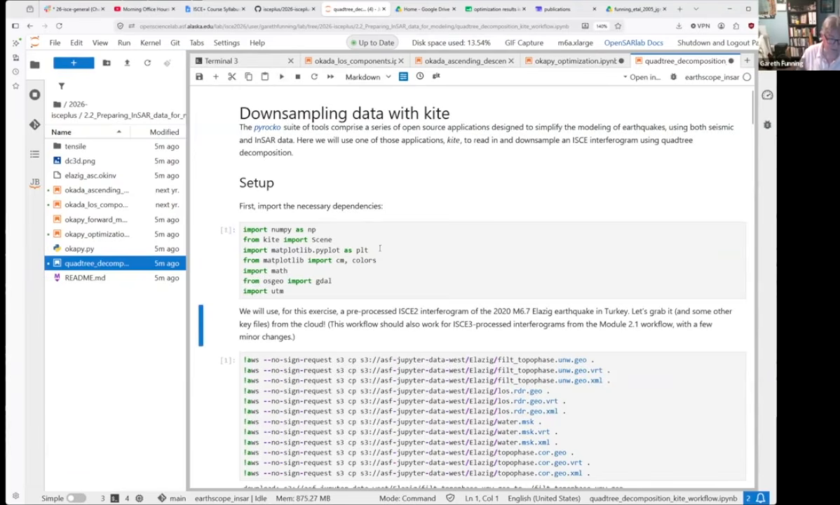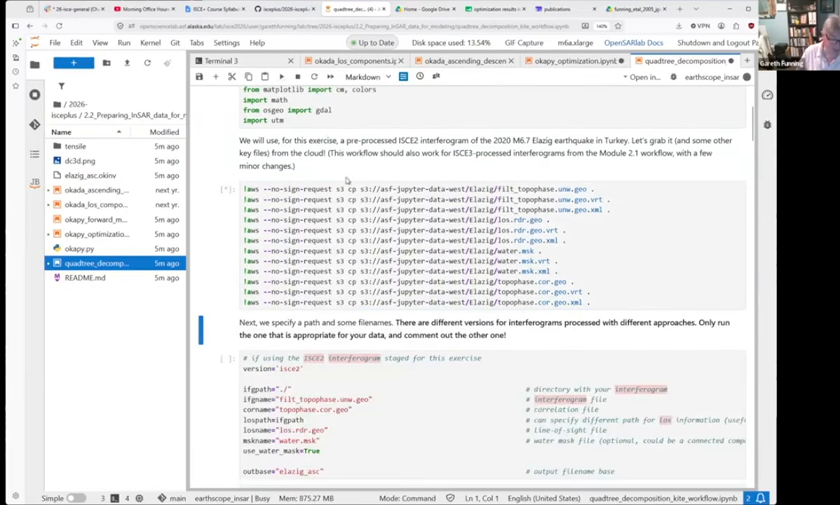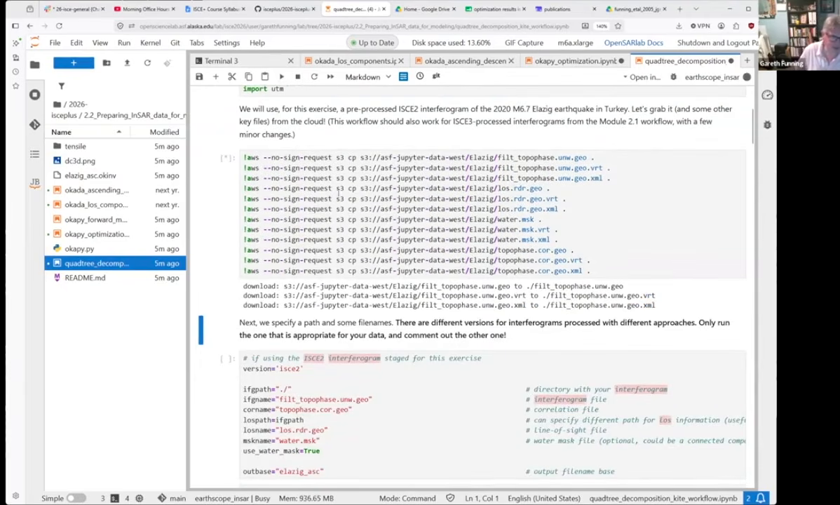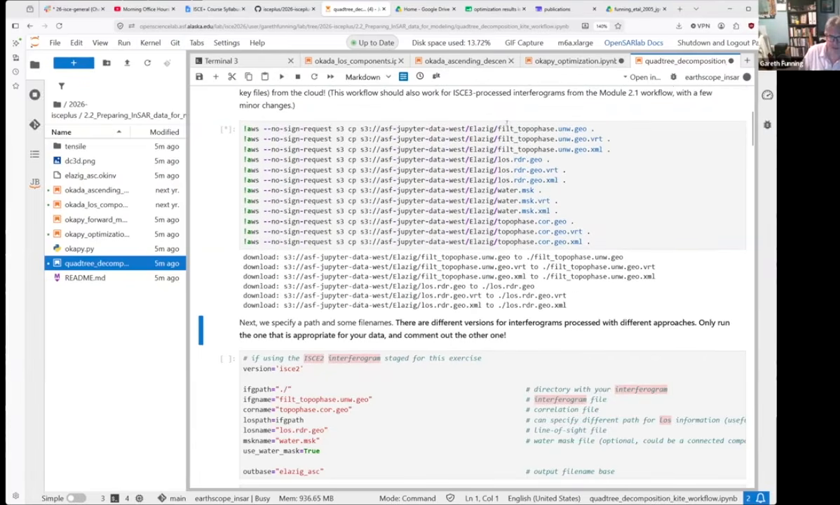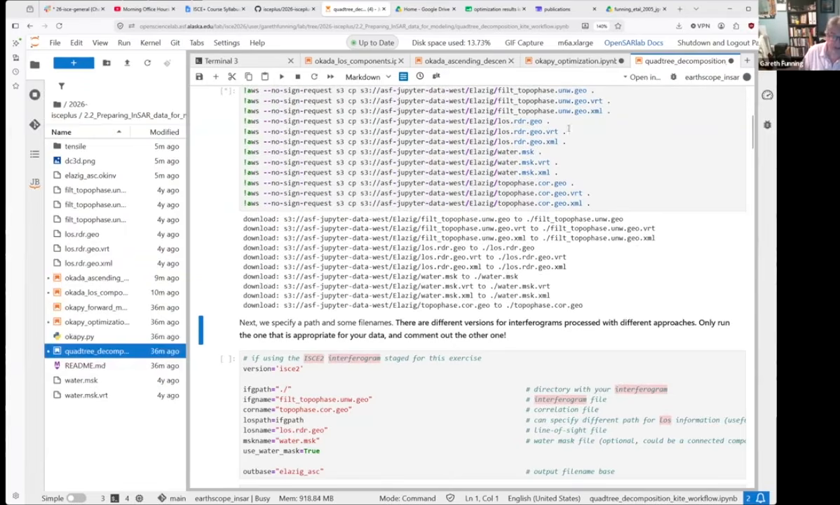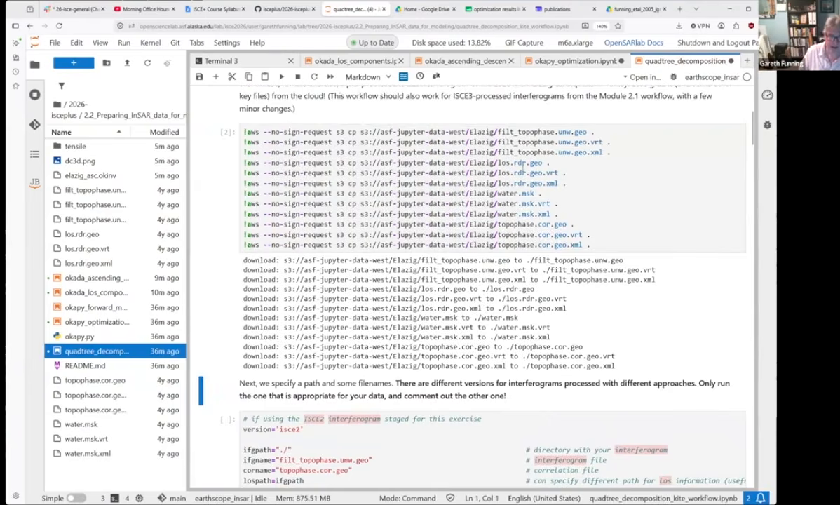So anyway, we import the dependencies. This here is a code cell that downloads an interferogram processed using ISCE2, but anyway, it contains much of the same sorts of information. This filtered top of phase.unw file is the unwrapped interferogram. It comes as a two-layer file with the amplitude of the interferogram and the phase of the interferogram embedded in it.